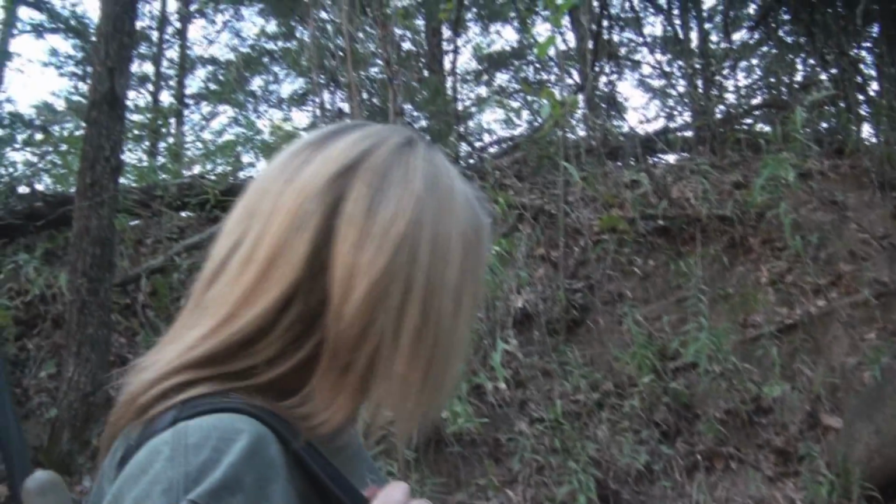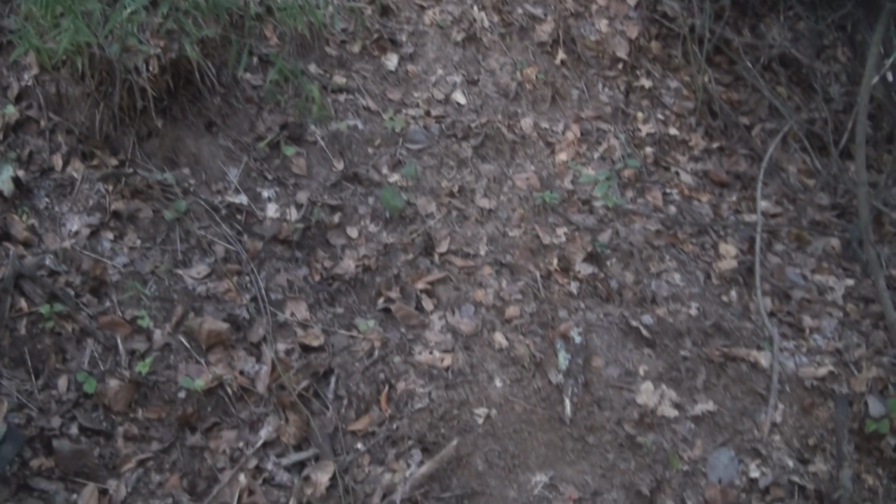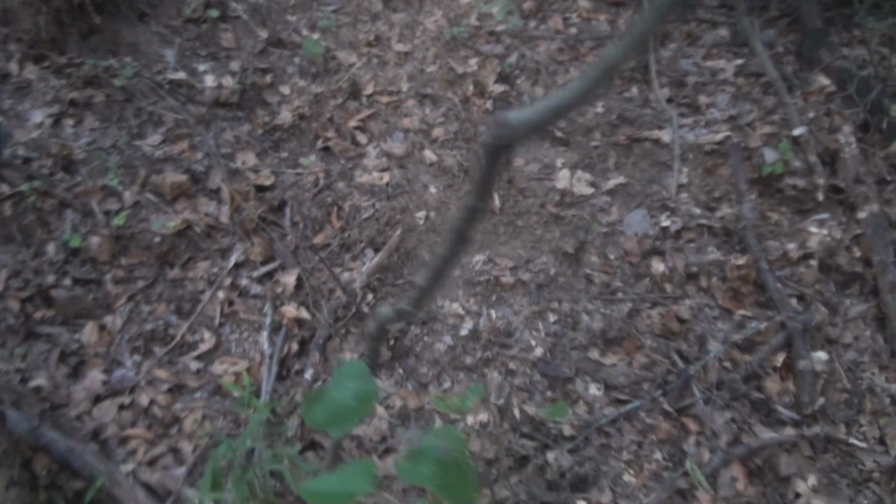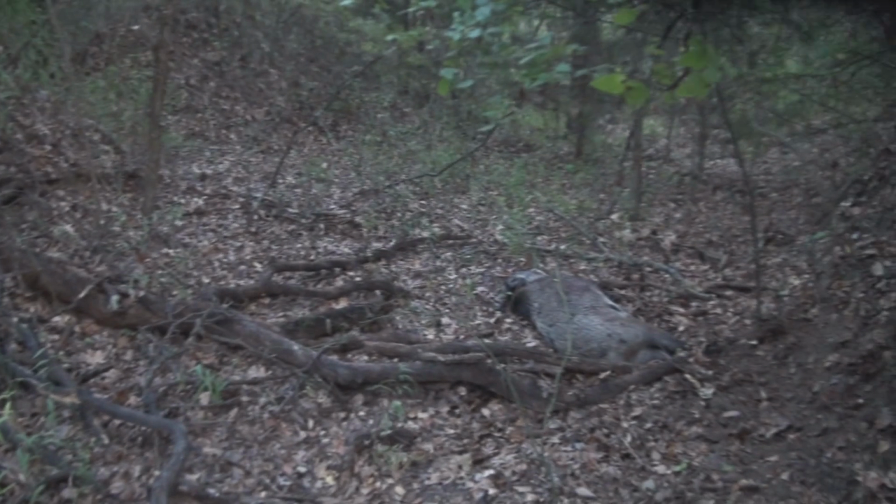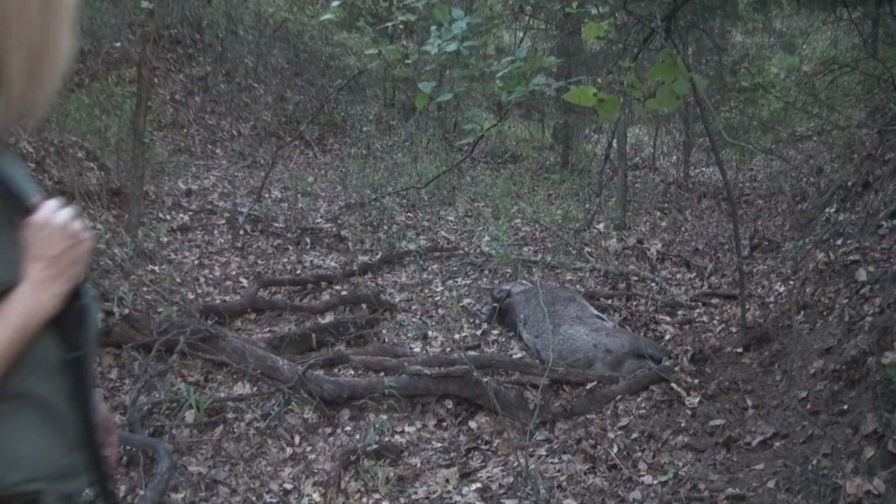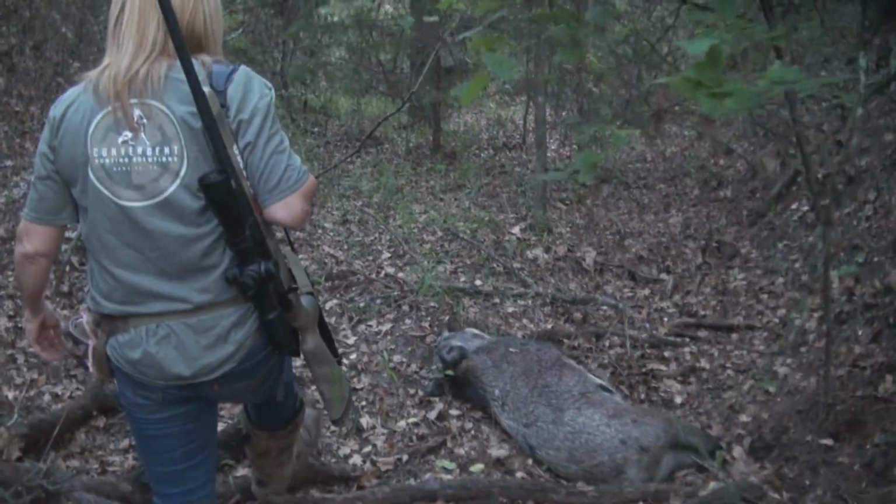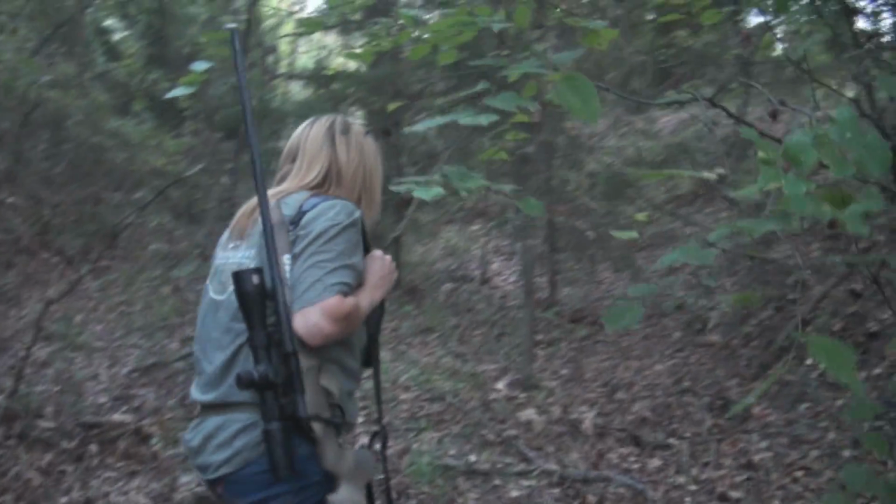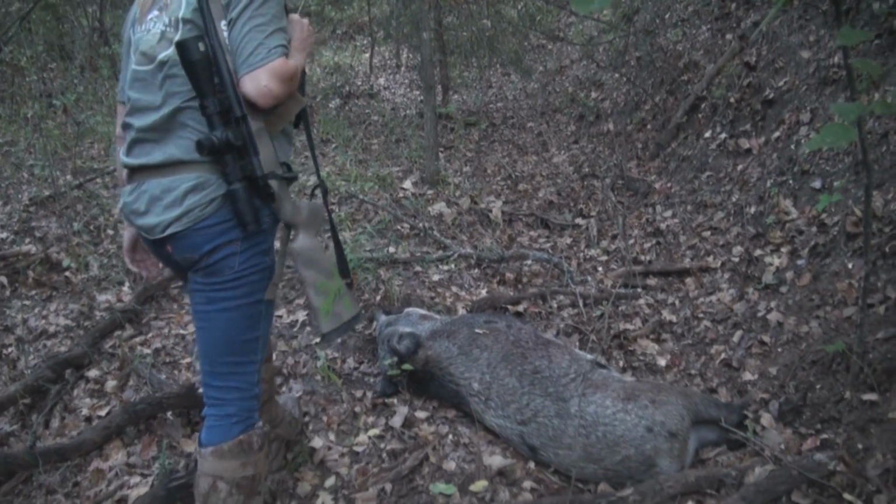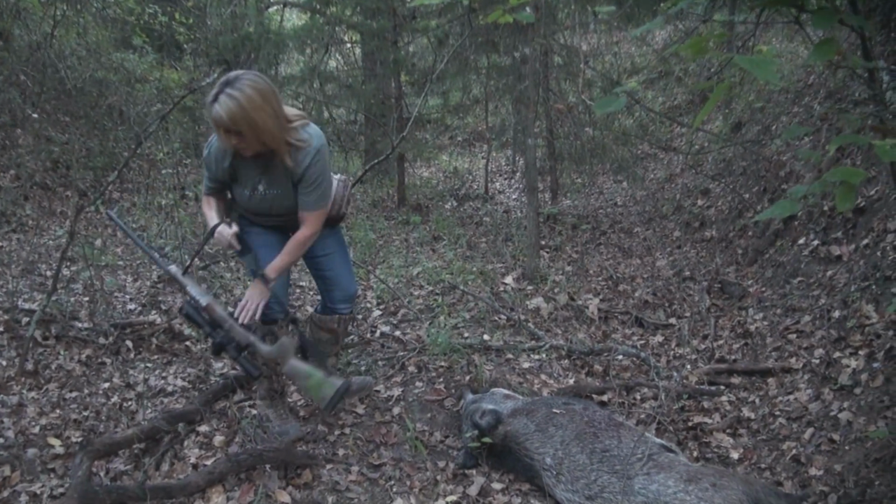I don't see anything until I see the blood and the dirt all messed up. It looks like she just Tarzaned off the side of that. Yeah. And she circled right here. There she is. Dang. Pretty sure she's been there a minute while we were trying to locate her.